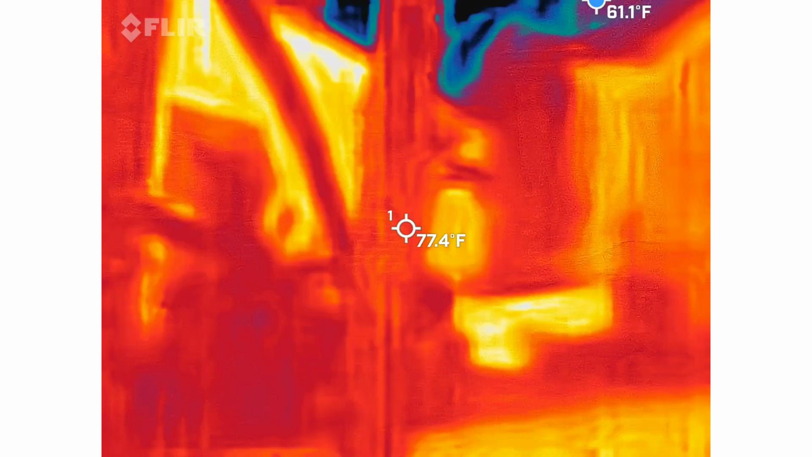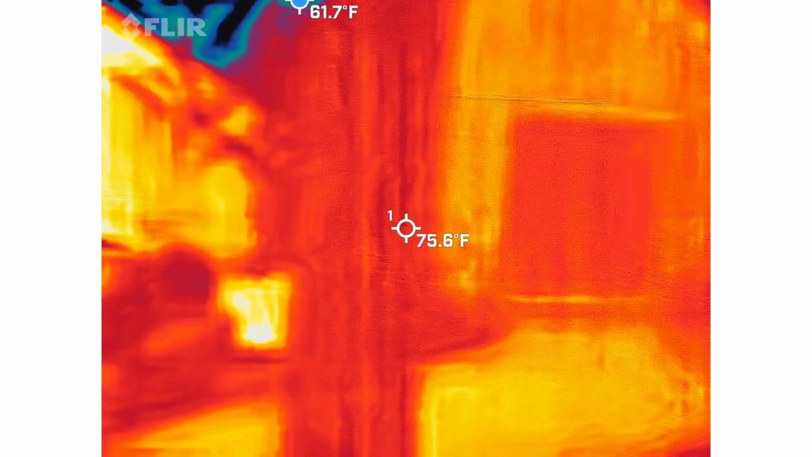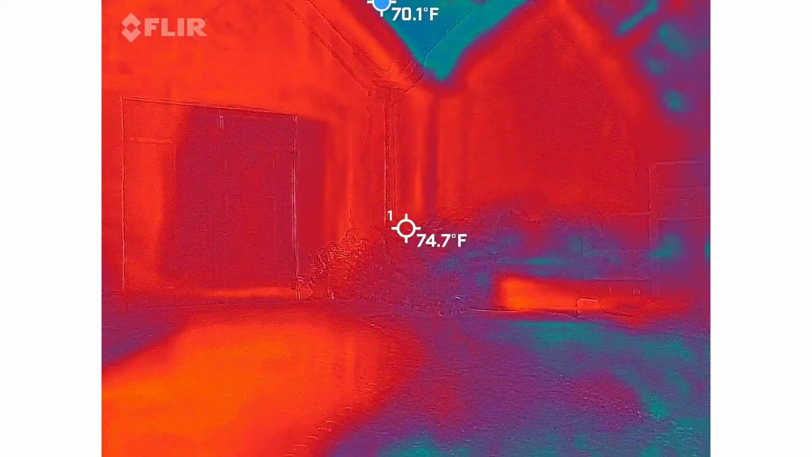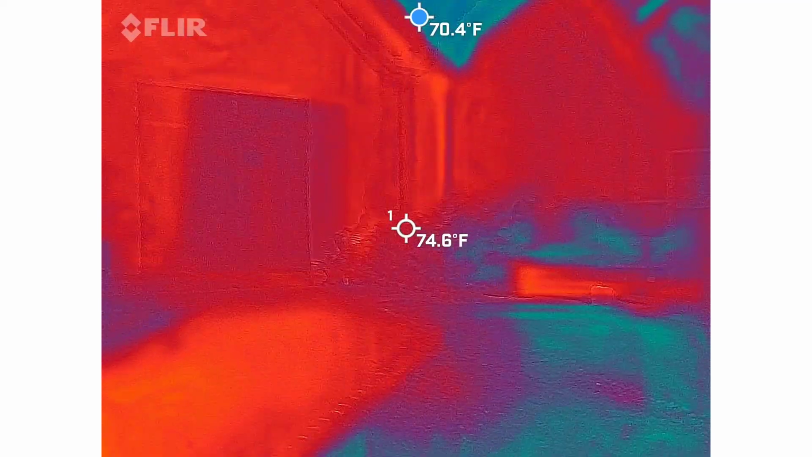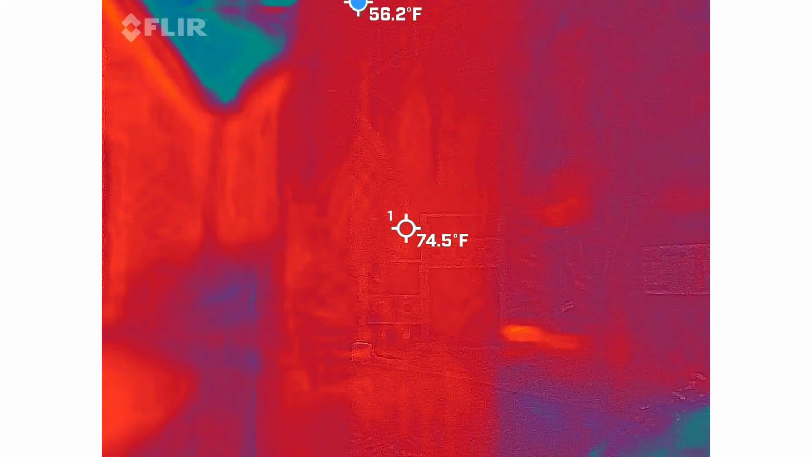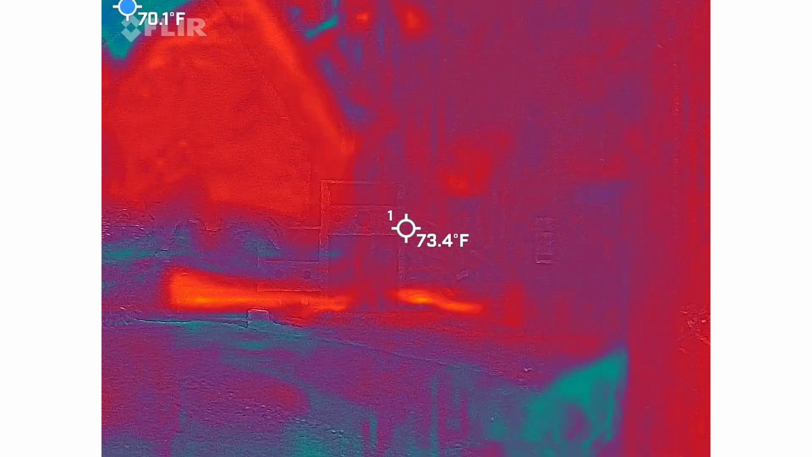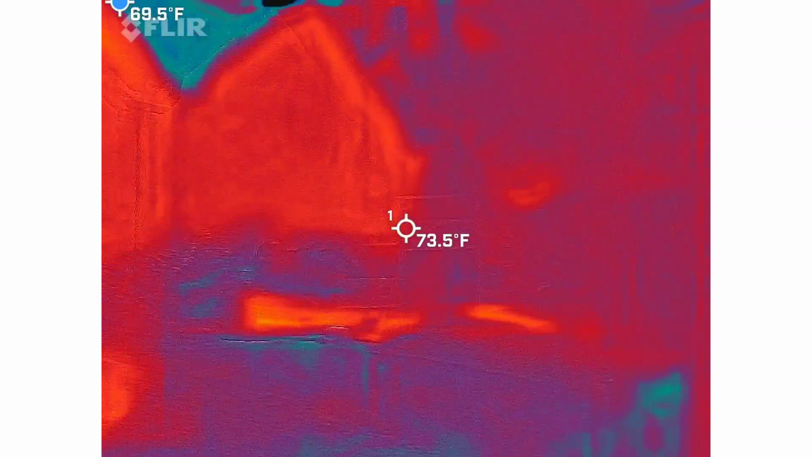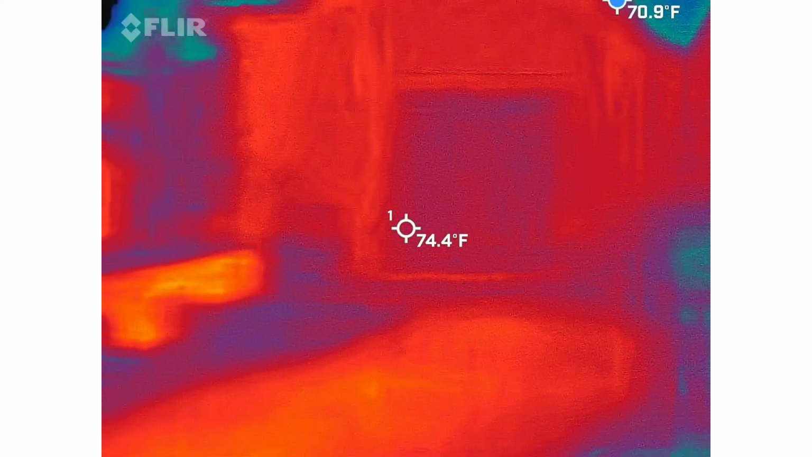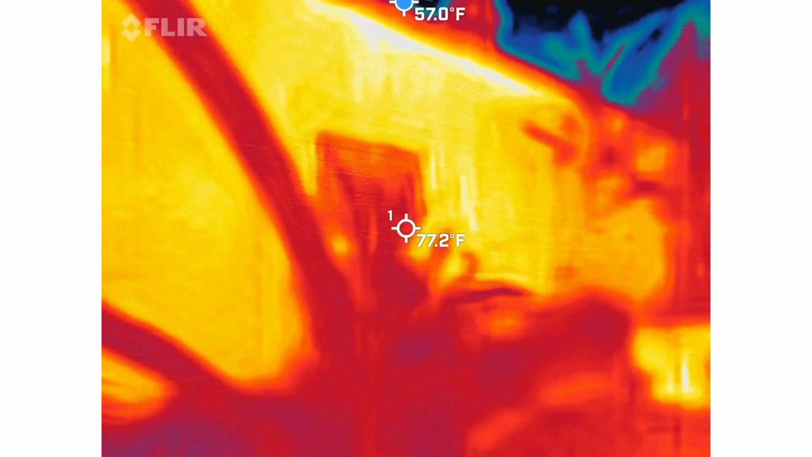There's that guy. I was like, the heck? Can't get it through. Can you? Not really. Oh, almost. I almost got it. Nope. Just put mine in the middle. I'm just putting it in here.